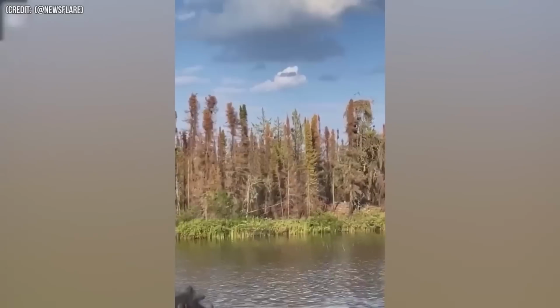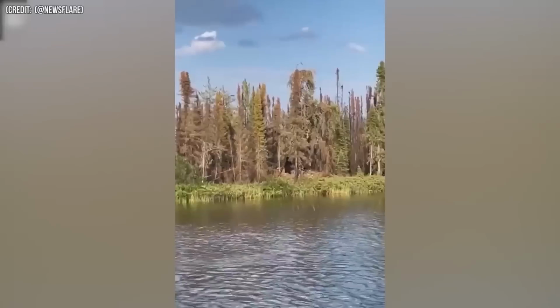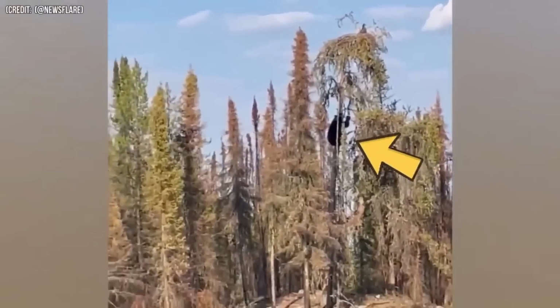It's not as rare as you might think. Bears are actually really good climbers, and they love to eat. Thankfully, the guy was safe on the other side of the water, capturing this extraordinary moment on camera.